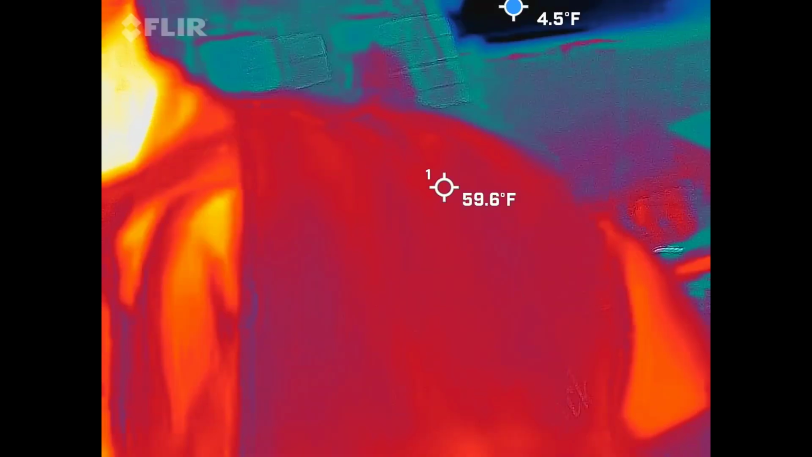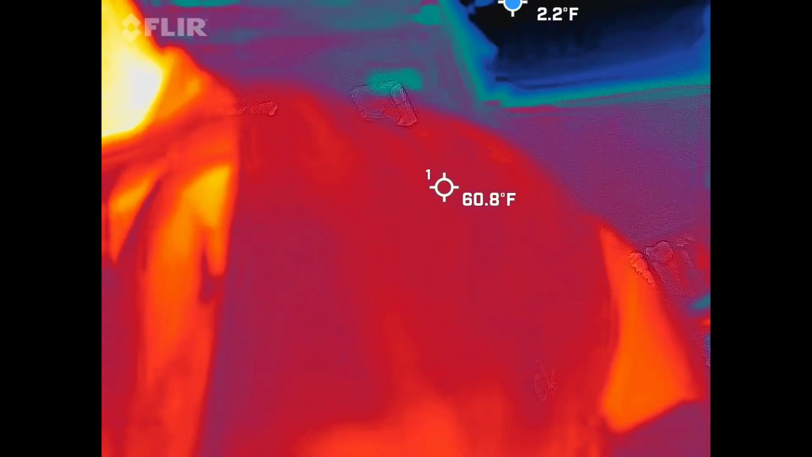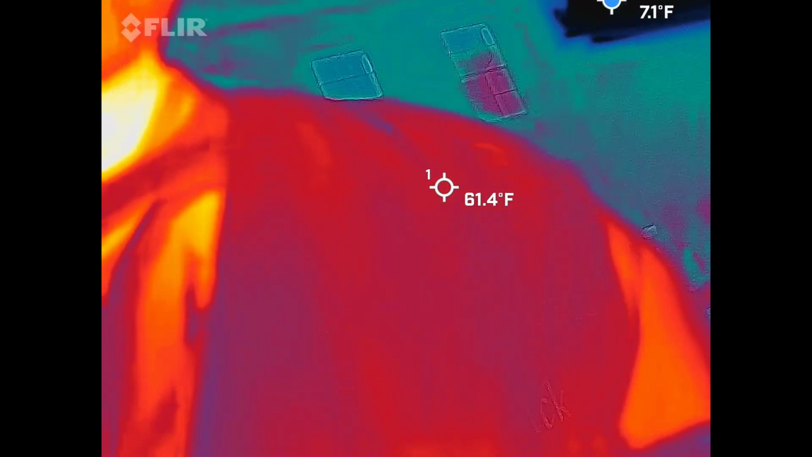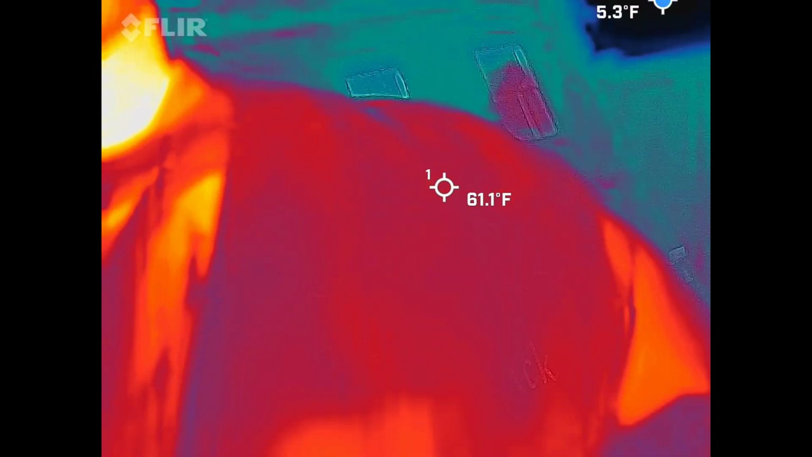And what we're looking for out of that blue and black, there's always going to be blue and black out here because it's going to be in relation to what's in the frame. So I'm looking for the blue and black to either move or to take shape. And when I say take shape, I want a head, shoulders, moving arms and legs. That's what I'm looking for.